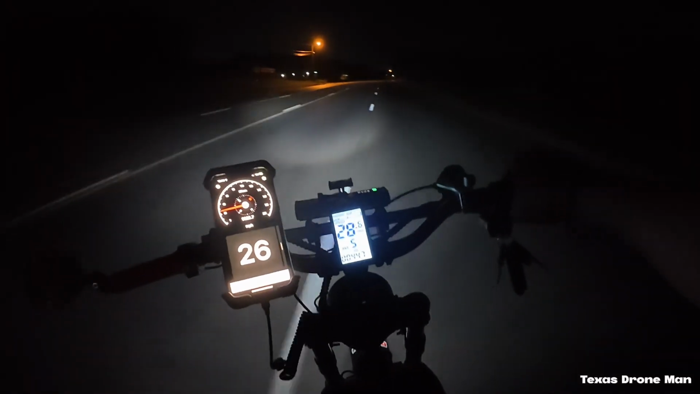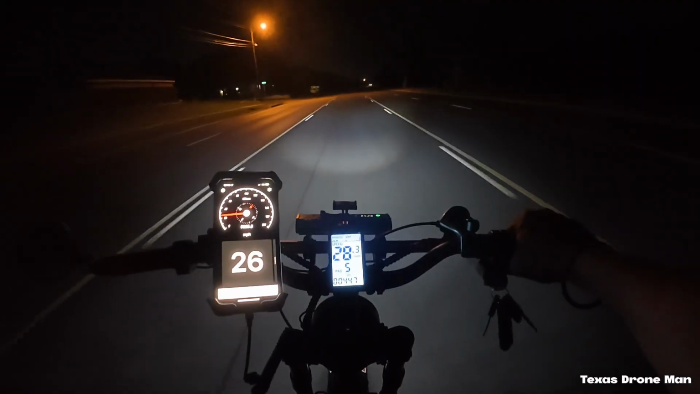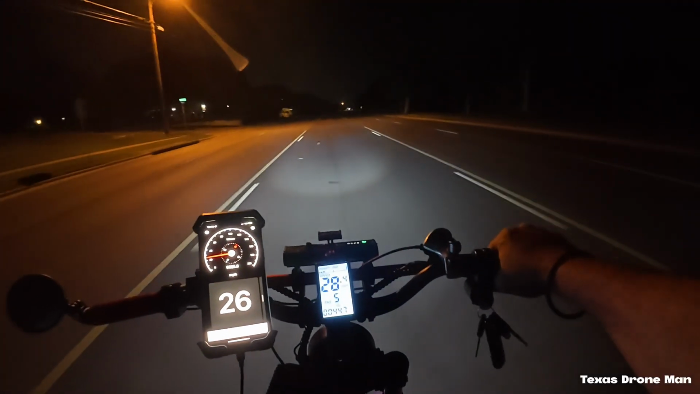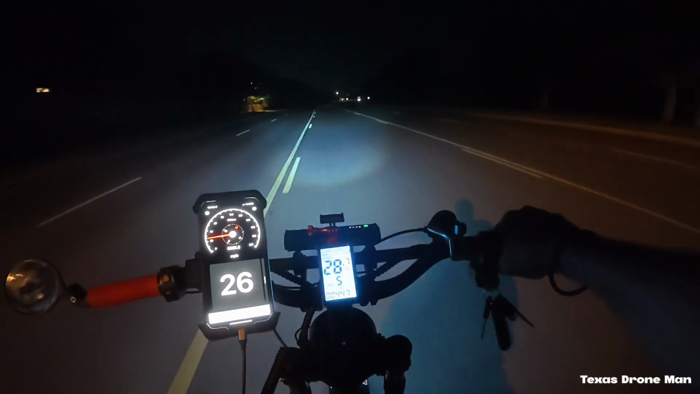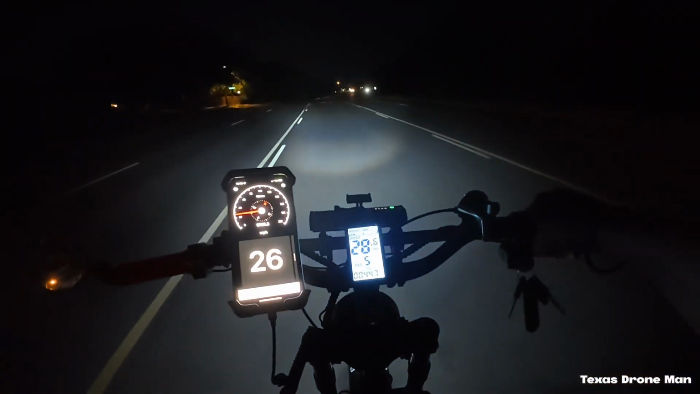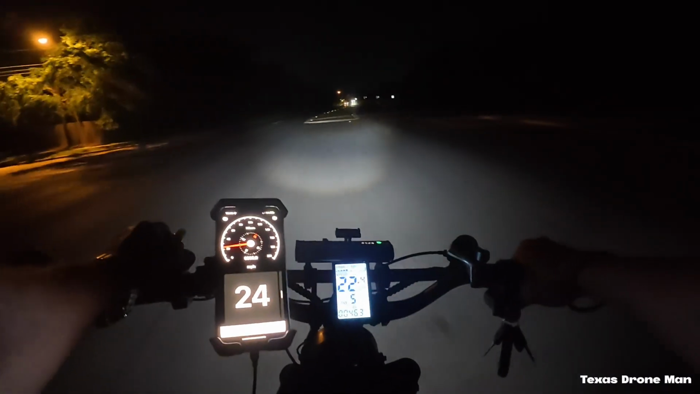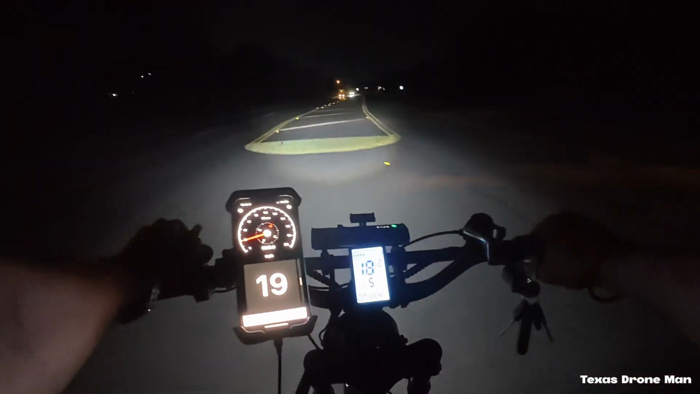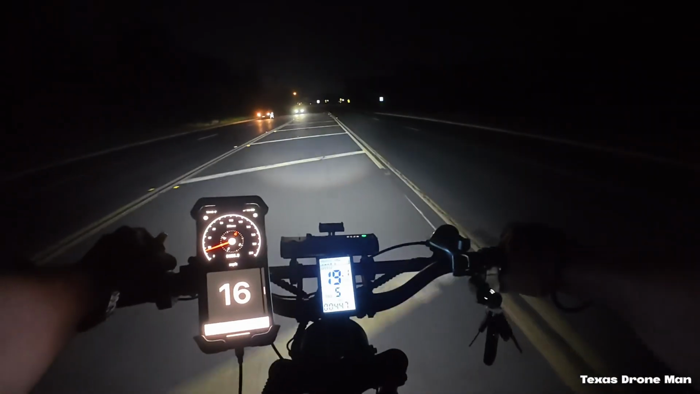There comes a car behind me. I just get out of the way. Is that a sidewalk? That is a sidewalk over there. Hell, I need to be over there. That's a nice sidewalk. I'm out here riding in the middle of the road.